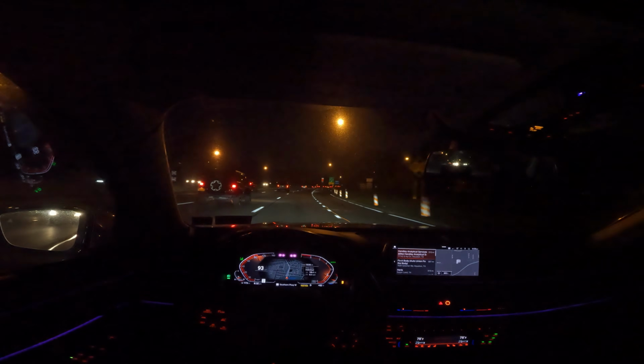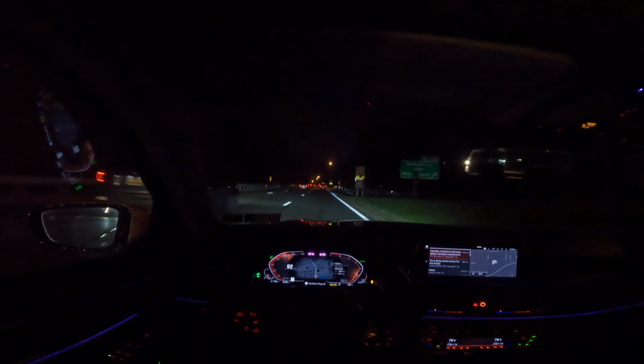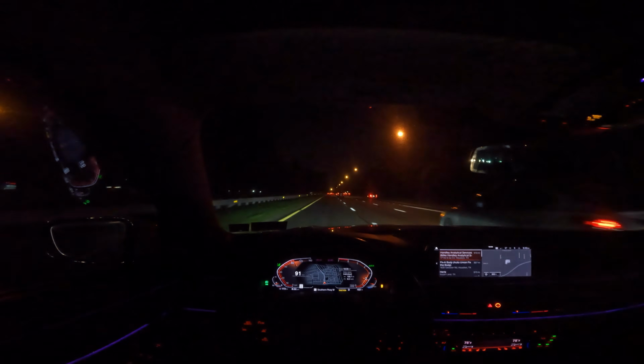This thing's got so many different safety features on it that every time I switch a lane, I gotta sit down and focus on this stuff and take as much of it off as I can. Every time I switch a lane, there's like 7 different things telling me not to do it.